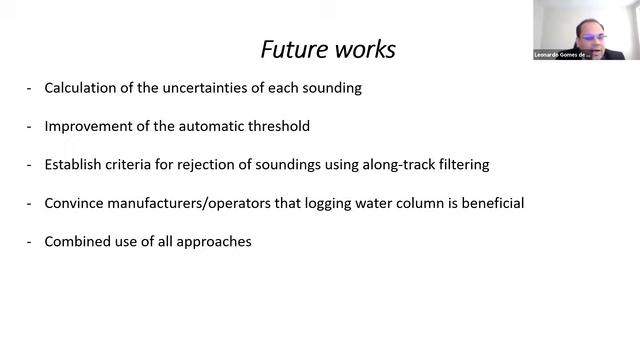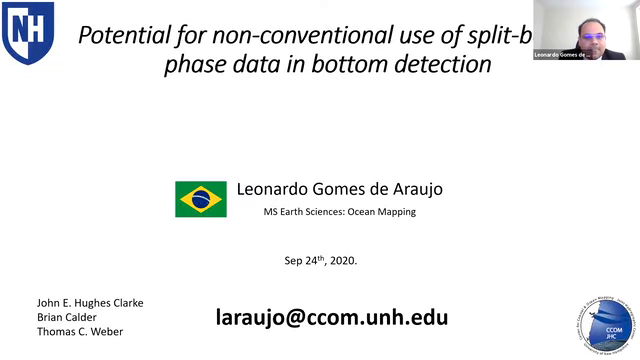And a combined use of all approaches. It would be nice to use the best of them all to create an ideal bottom detection algorithm. Well, this is all I tried to highlight from my thesis.